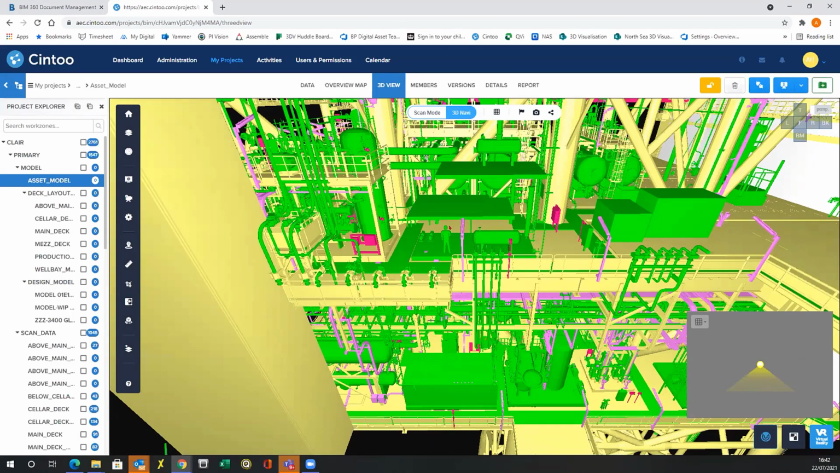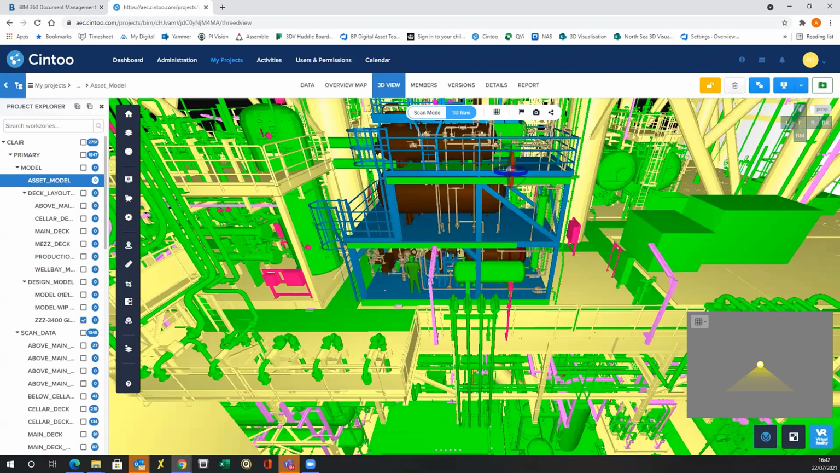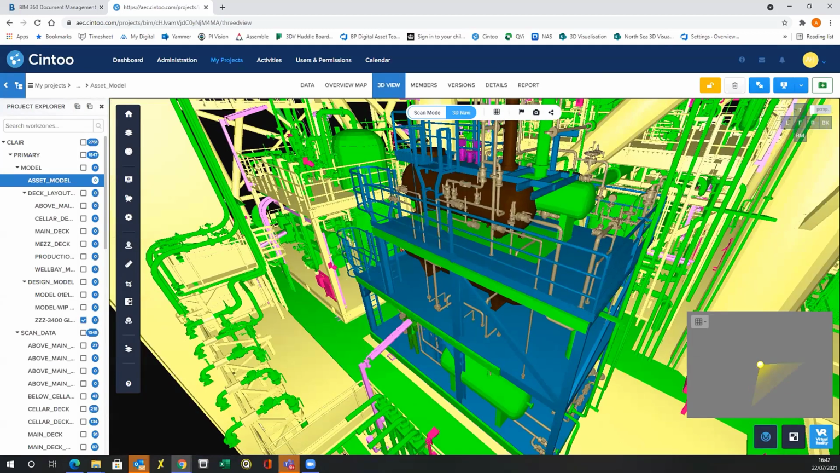What we were able to do was access the documentation, share that with the design team, and in 7 days turnaround, we had the model loaded in. And then again, we loaded that in here for sense checks, checked it against the point cloud data, shared it with the design team, and republished the model to show all these changes.